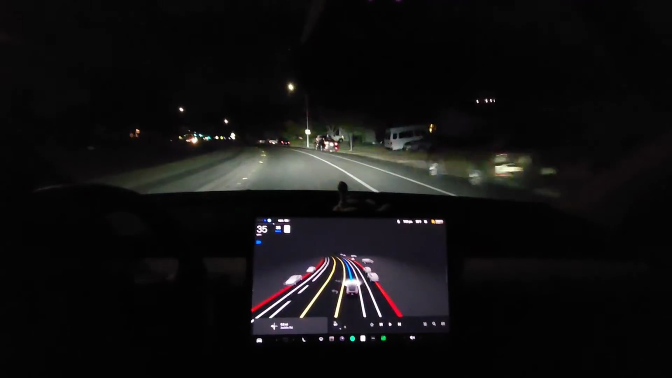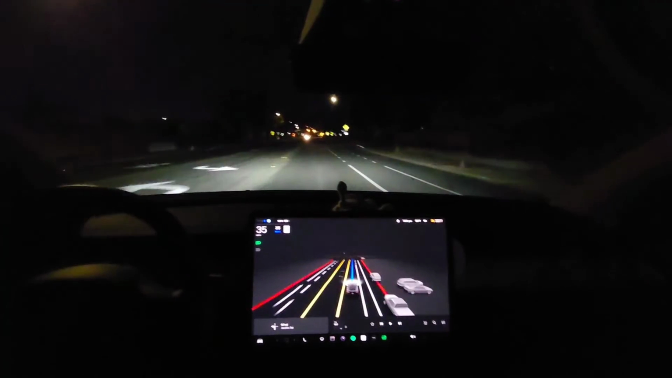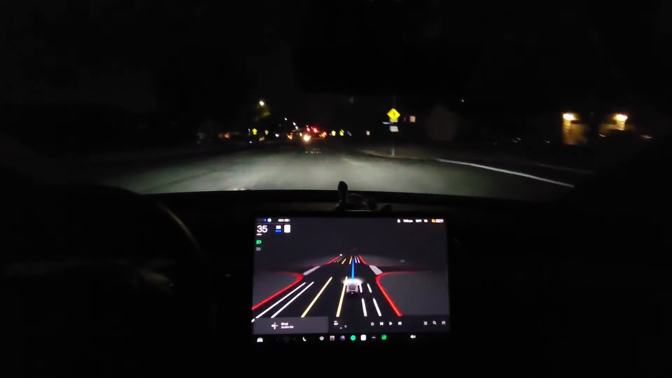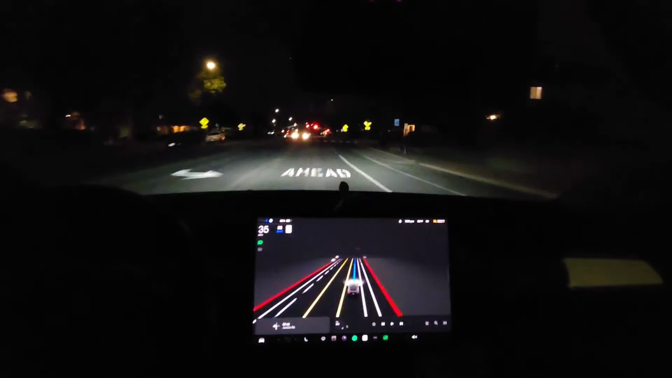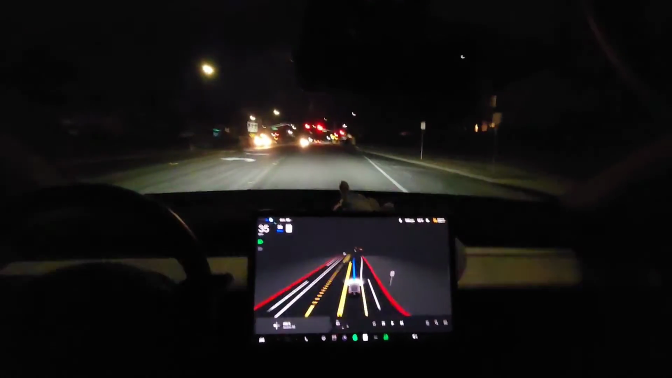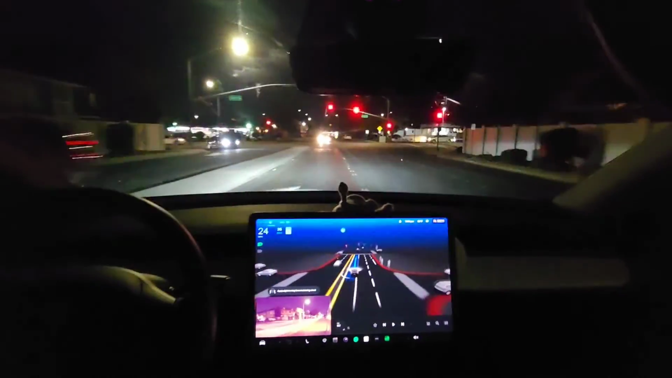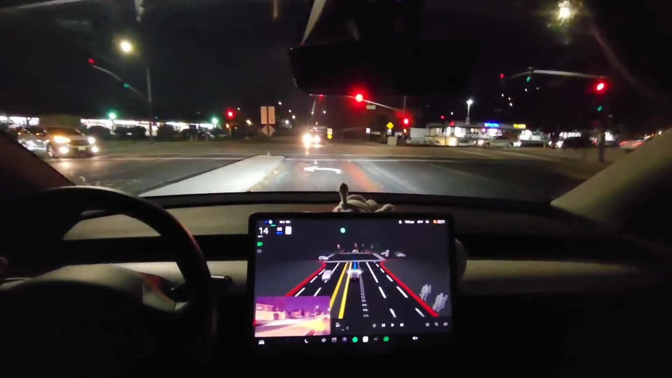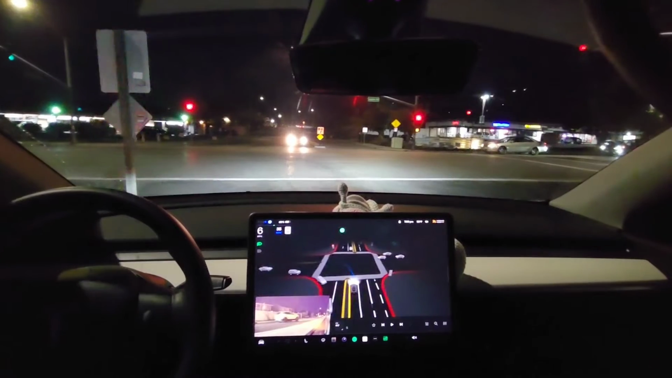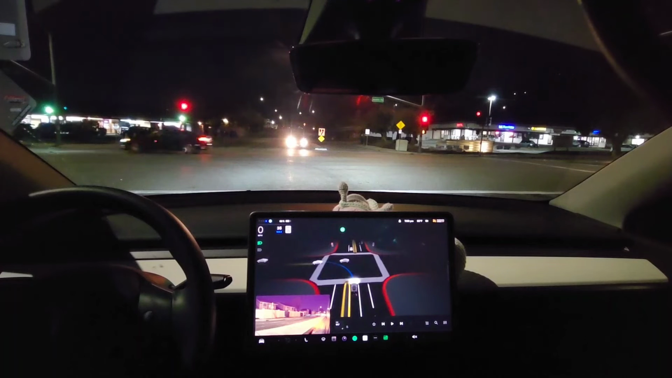So far, all the disengagements I did are not really errors or anything, except for the left turn going to the store. In 500 feet, turn left onto Jacqueline Road. It took that road really fast. I guess it does that just in case the other car decides to go. Good, it did see and it did correct and went left. Yeah, so that's the only one. It doesn't really do well in driveway, parking lot kind of situations, as far as I've seen. But yeah.